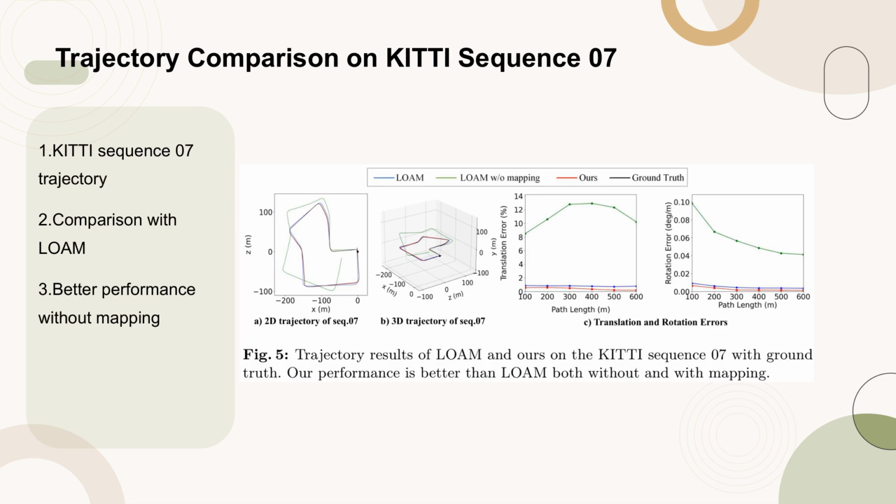Figure 5 presents the trajectory results of our method and LOM on the KITTI sequence 07, including the ground truth for comparison. The figure clearly shows that our method outperforms LOM in both scenarios, without and with mapping. This demonstrates the superior performance of our approach in localization tasks, even when not integrated with a mapping component.